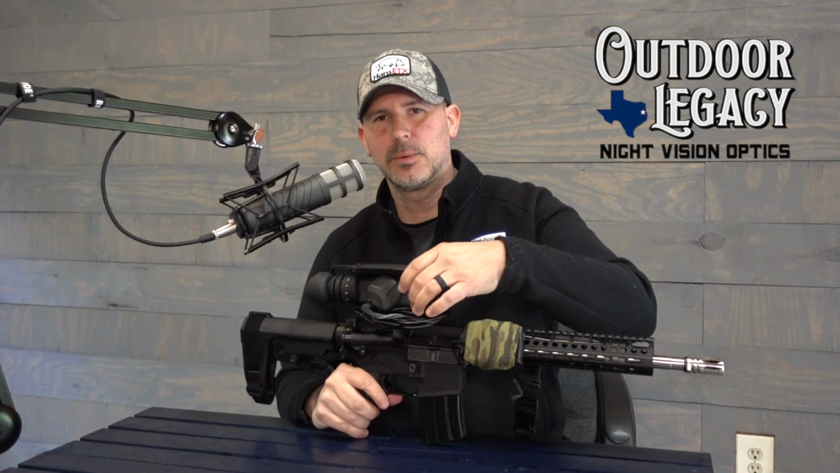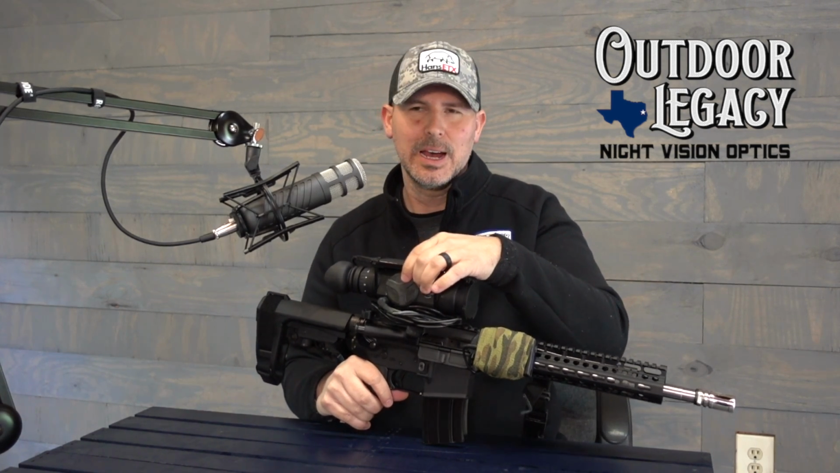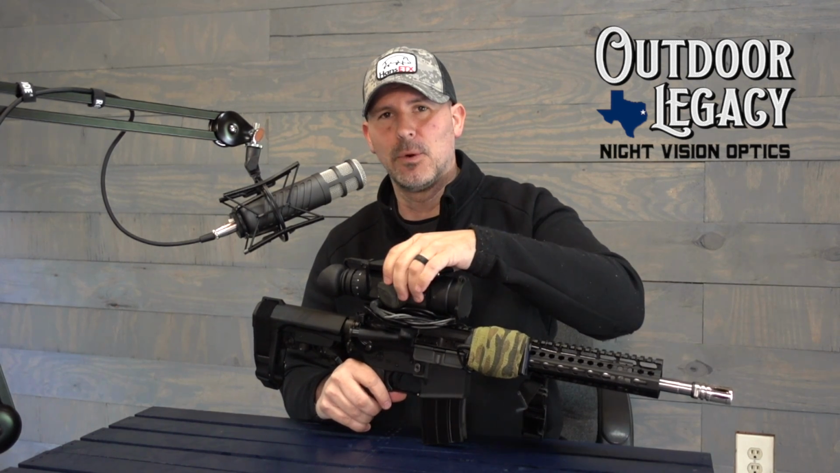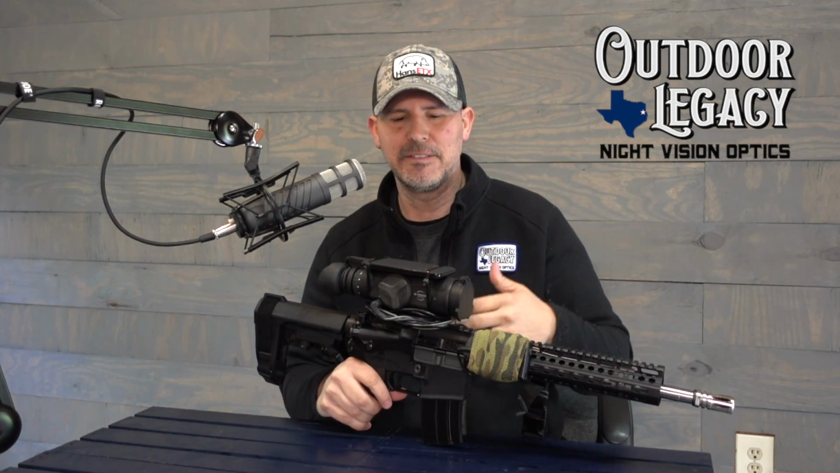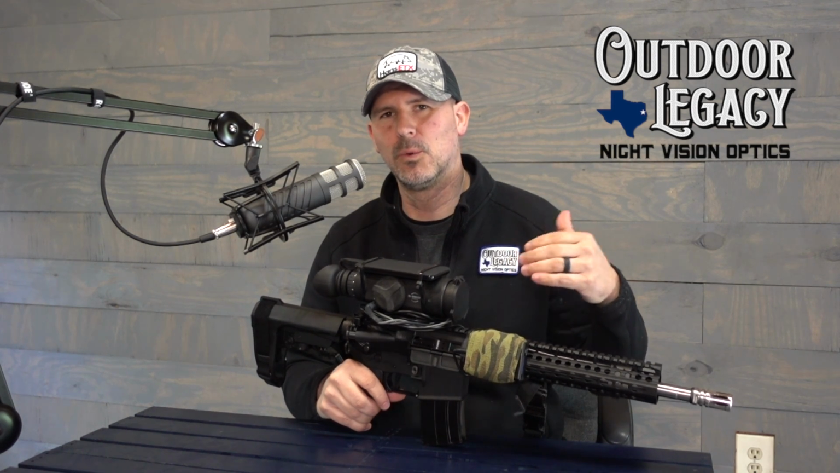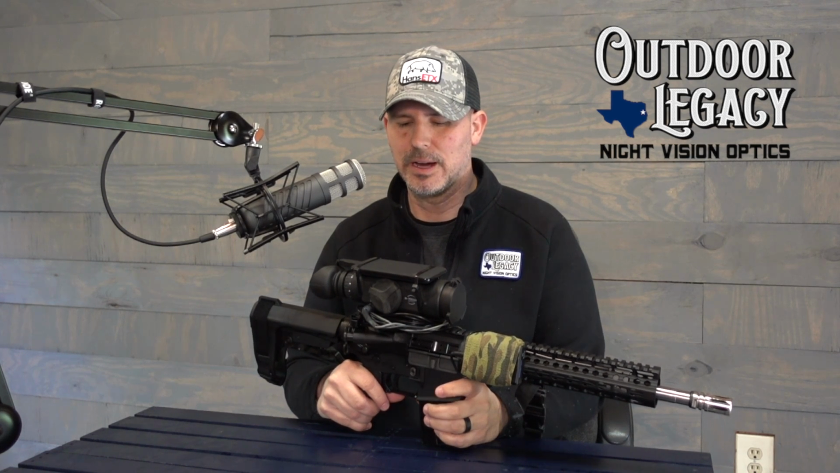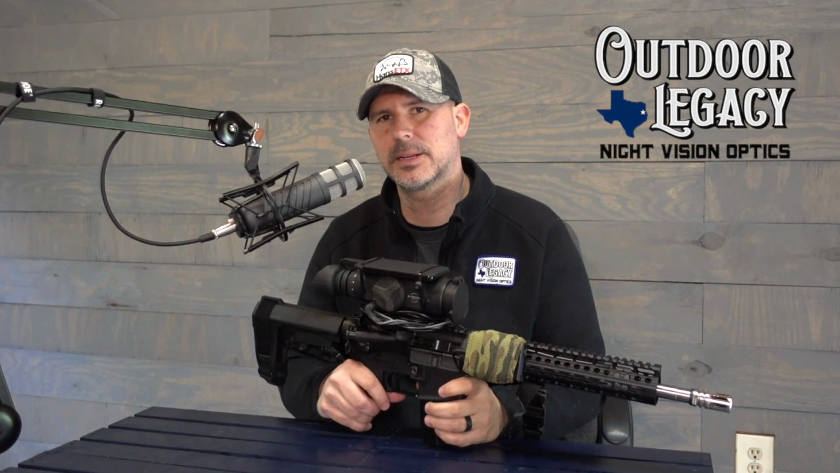On the side here is where your battery cap is, and it runs on 4 CR123A batteries. I think the battery life on these is very good, and it does take 4 batteries. Some scopes take 2, but I like the fact that it runs on 4 because it does give you longer battery life. But 3 hours continuous runtime on a set of batteries I don't think is going to be a problem at all in warmer weather. If it's very cold outside, of course, like any battery, it's going to run down even quicker. But we're going to take a look at some videos and also run down some specs on this scope.